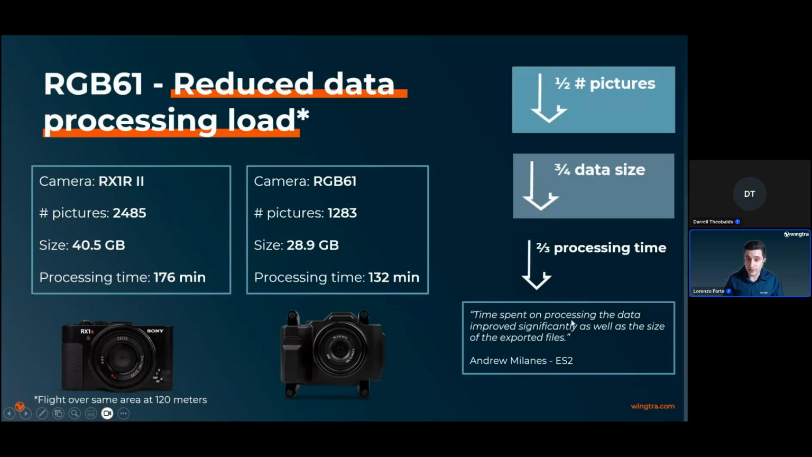And once we get back to the office, we have less photos, less images. And so that means our raw data is smaller, and therefore also the processing time is faster, compared to our previous payload. So you are faster in collecting data in the field and also faster in processing it once you get back to the office to get your outputs.